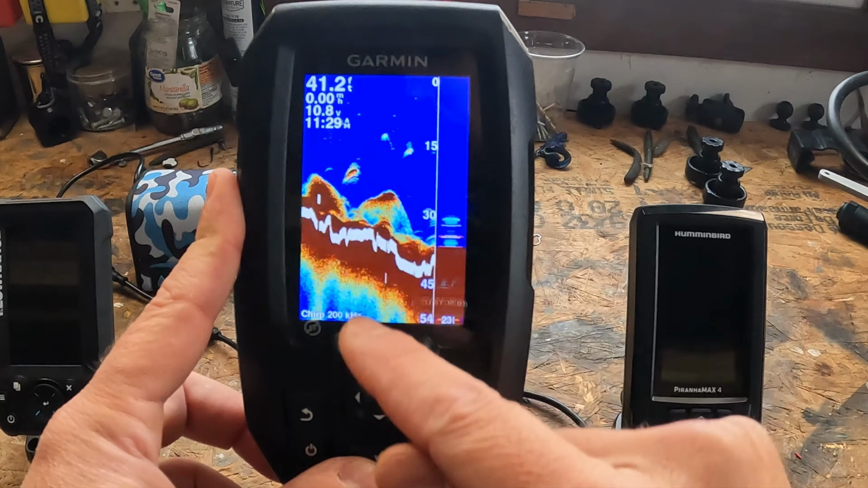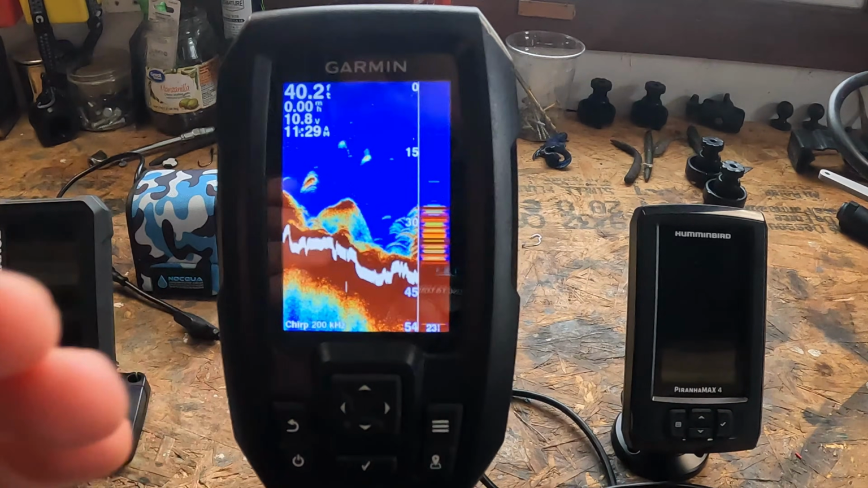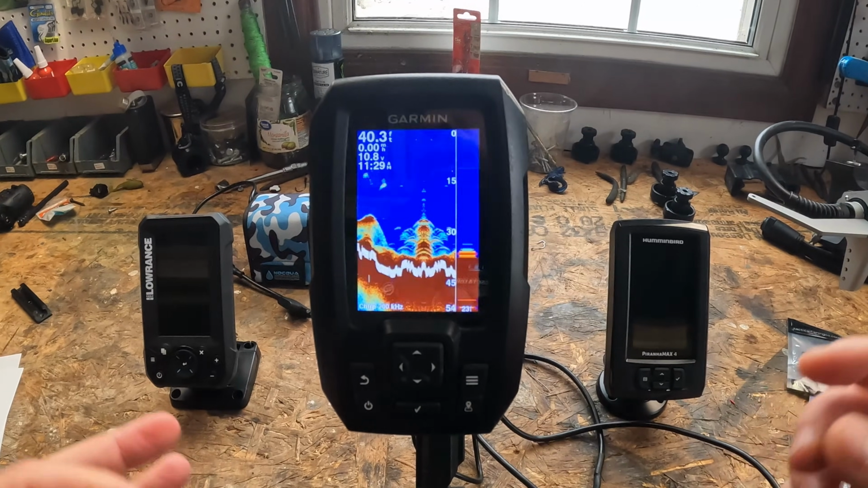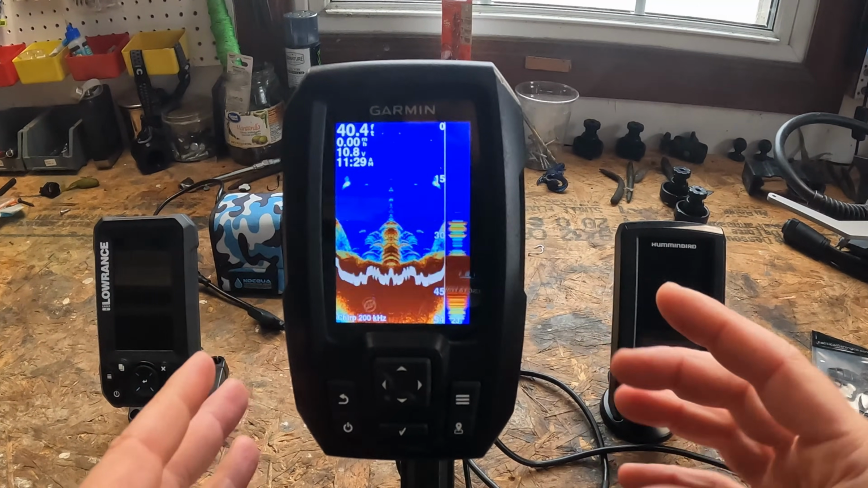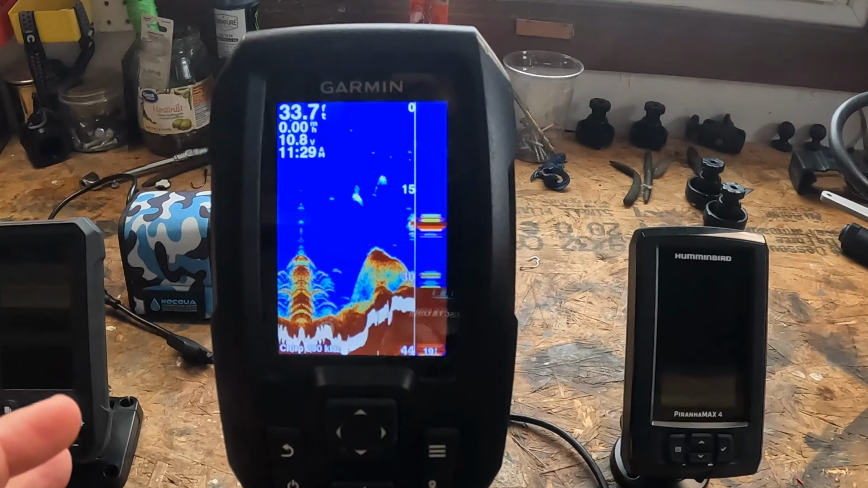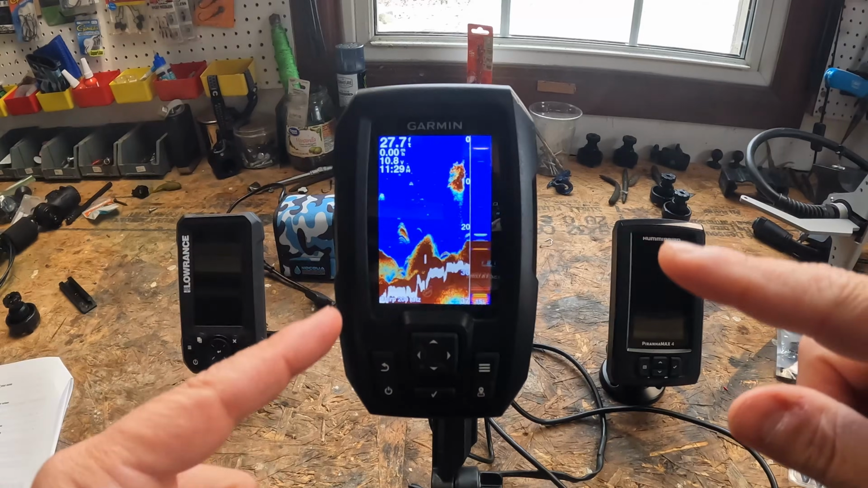As you can see here, they show up here, up there. Why are they showing up as arches on your screen? And this is the part everyone struggles with, so I'm going to keep it super simple. A fish becomes an arch because of how it moves through the sonar cone and how long that sonar ping takes to return back to your transducer. So let me walk you through this.